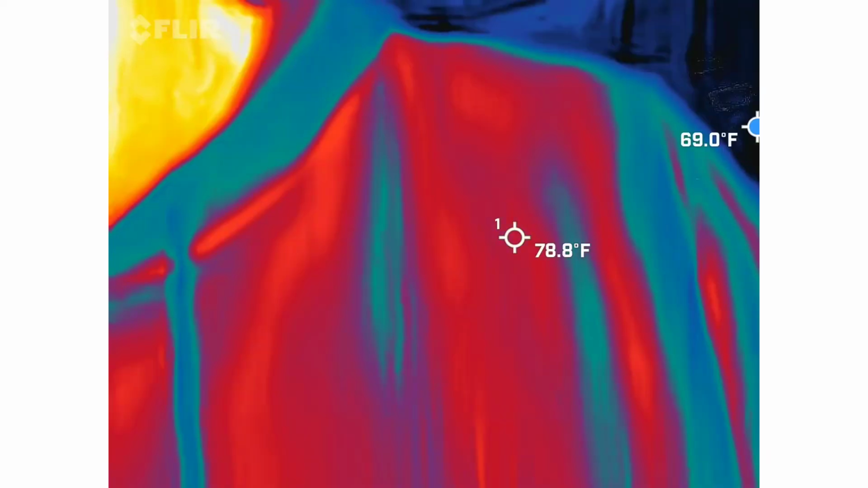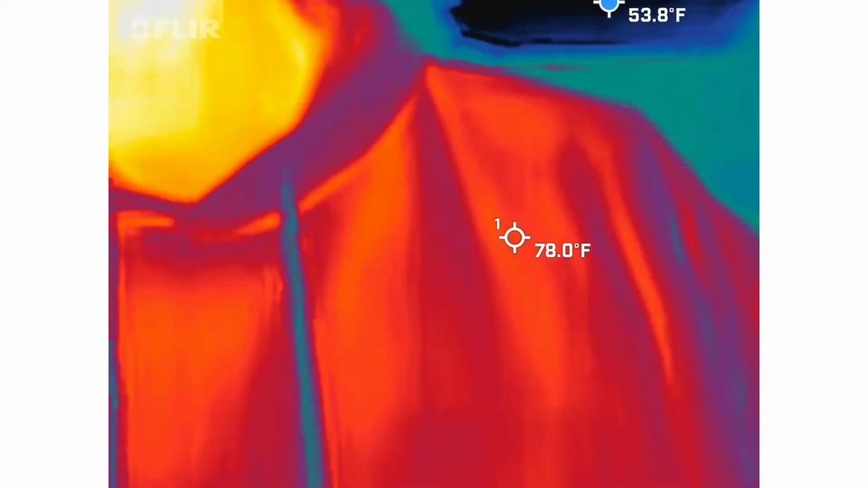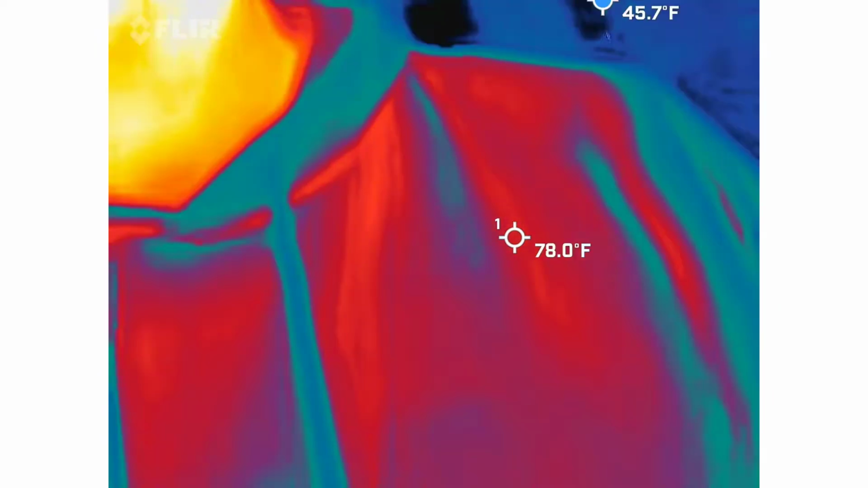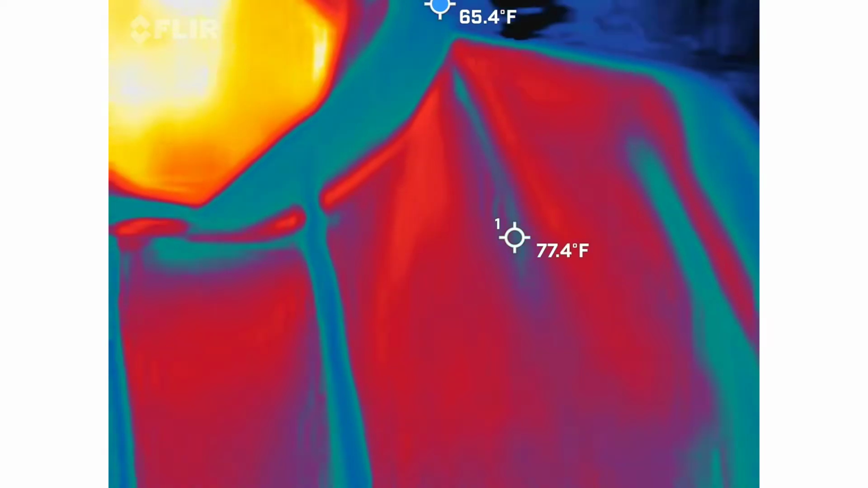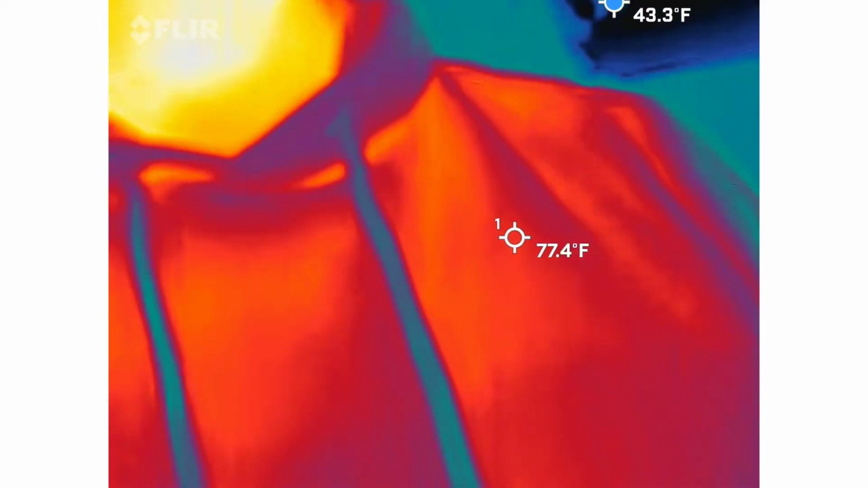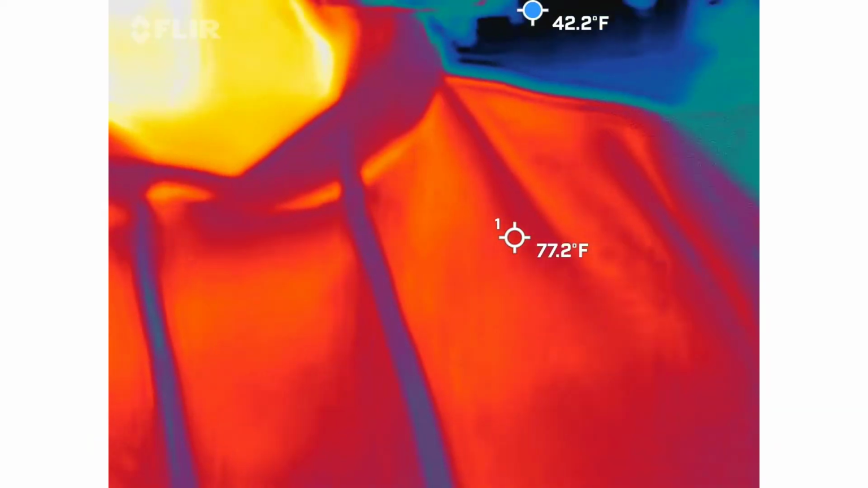We're looking for blue and black. So we're looking for the blue and black to either start taking shape on their own or to start moving on their own. The cool thing about this video that you're going to get back is that there's a blue dot bouncing around the screen. That blue dot is showing you the coldest spot in the frame at that particular moment, and it does stay on your video. So that kind of helps guide your eye on where you need to be looking when you're getting your video back.